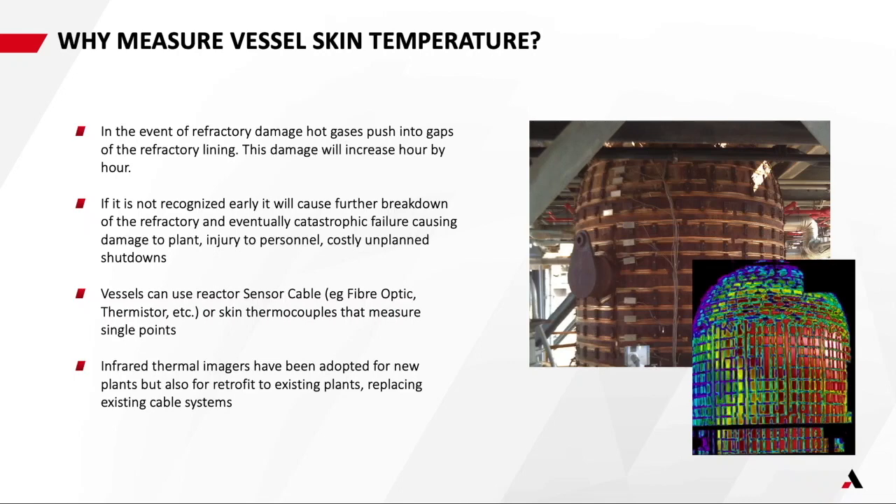If that refractory is damaged, then those hot gases push into the gaps of the refractory lining, and that damage increases hour by hour, and it can become a relatively catastrophic incident if that's not detected. If it's not recognised early, it can cause further breakdown and that catastrophic failure and damage to the plant, injury to personnel, or an unplanned shutdown.